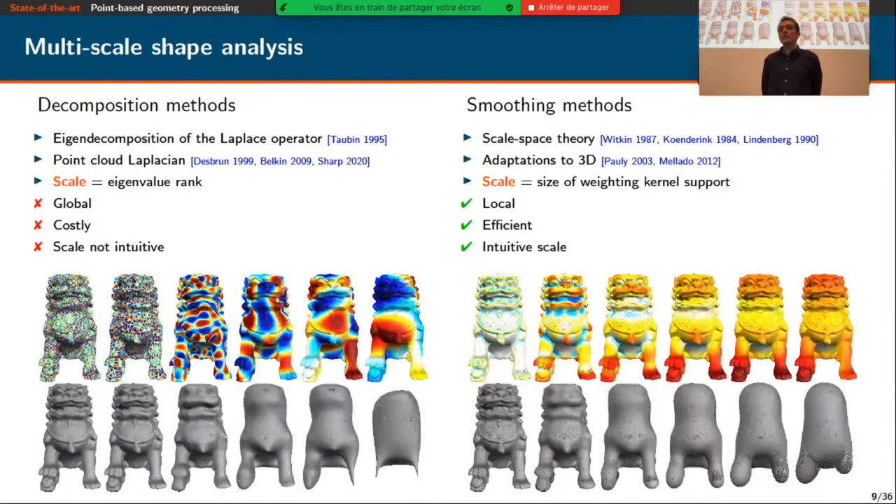Differently, smoothing methods work locally and define the scale by the size of the weighting kernel support. The scale space theory in computer vision is one example, which has been adapted to 3D by Mark Pauly and Nicolas Mellado and their colleagues. So these methods are local, so more efficient, and the scale is intuitive since it's a distance in the ambient space we want to analyze. So in the thesis, I adapt this kind of approach.